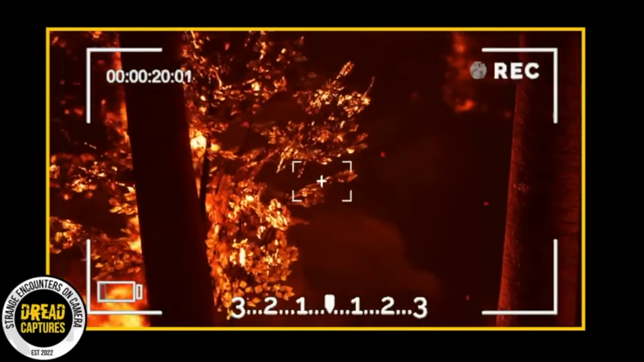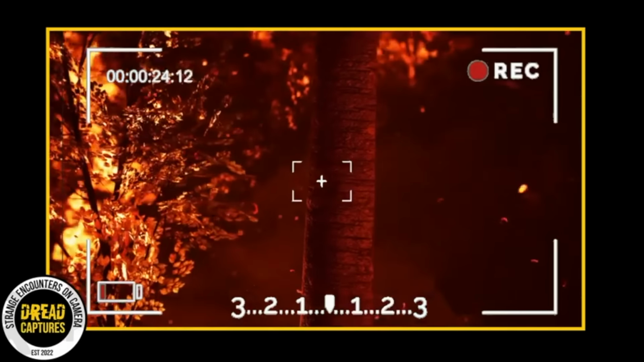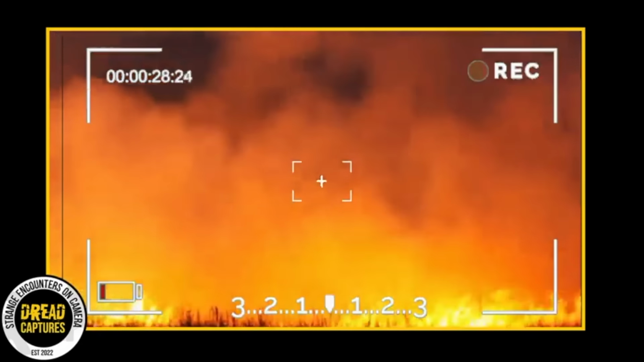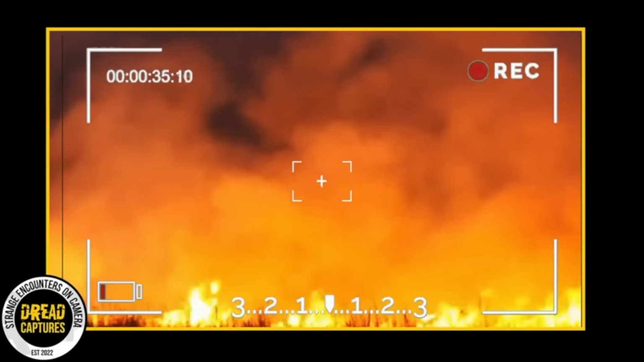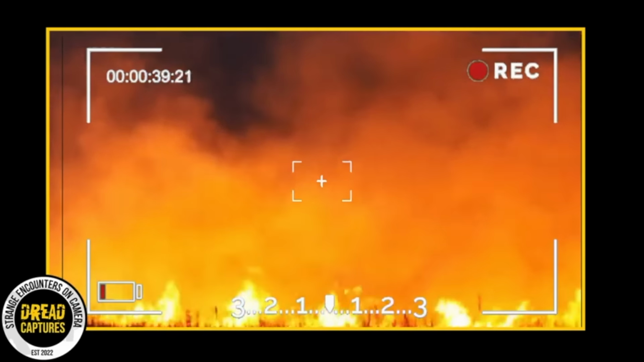So how bad was it? Well, we're talking over 363,000 acres burned. And what caused that? Well, a nasty combination of factors. Thousands of lightning strikes, record-breaking heat, and strong winds whipping across the state. The fire complex became the 6th largest in California's history.